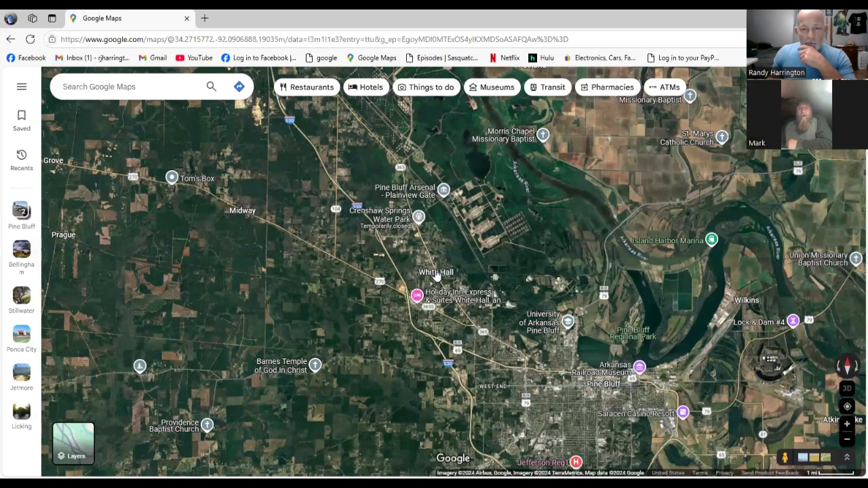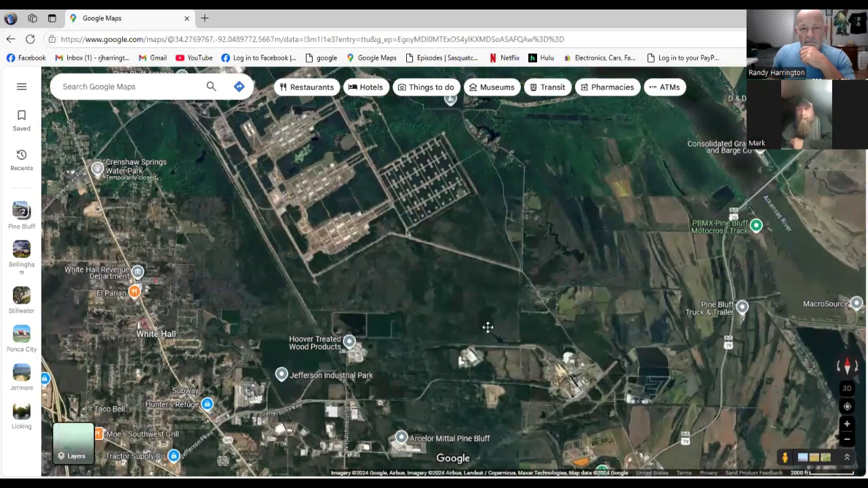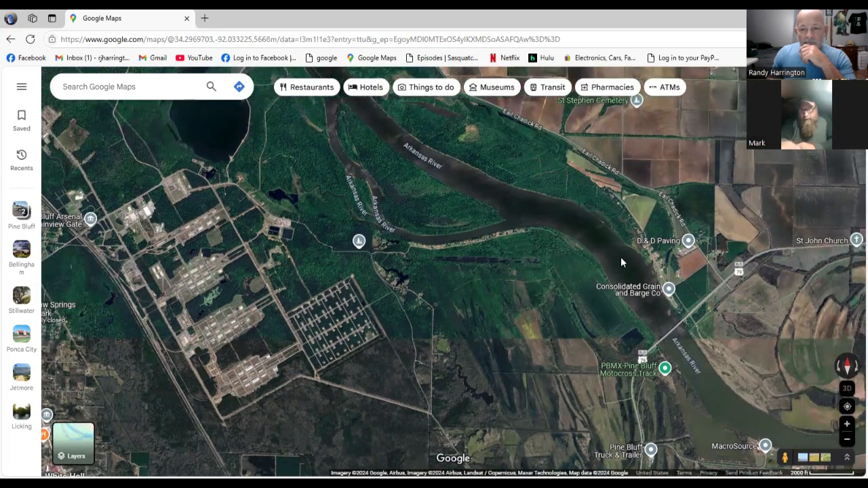Okay, so there's Whitehall. Where's the military installation? Well, it's just to the east. So over in here somewhere? Yep. If you'll blow that up a little bit, you'll start seeing irregular lines. Okay, hold up right there. That's part of the military installation right there. And if you'll look, the Arkansas River is right there next to it. It boundaries it. Yep, that's the Arkansas River.